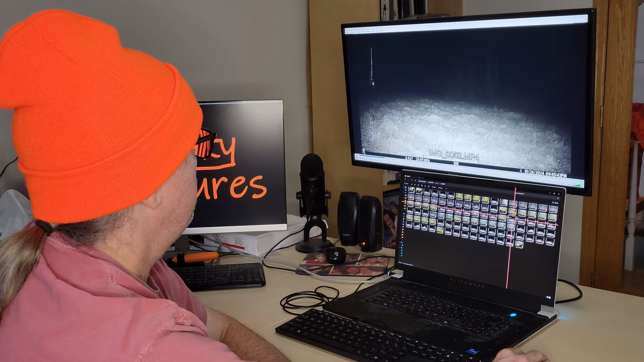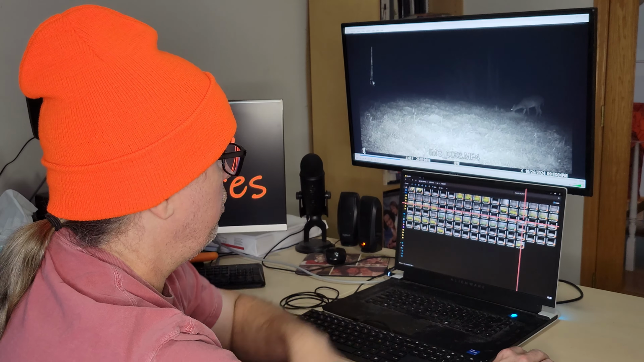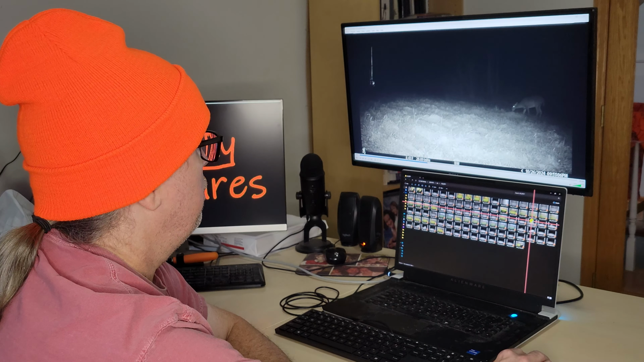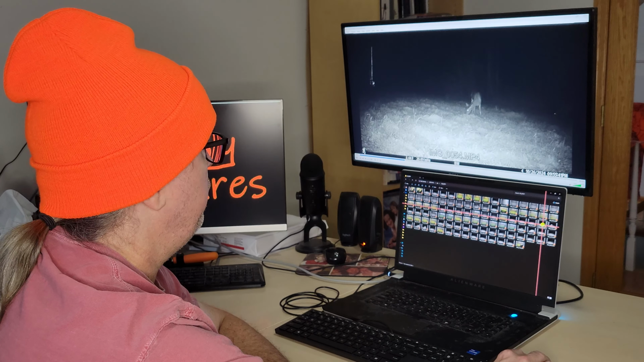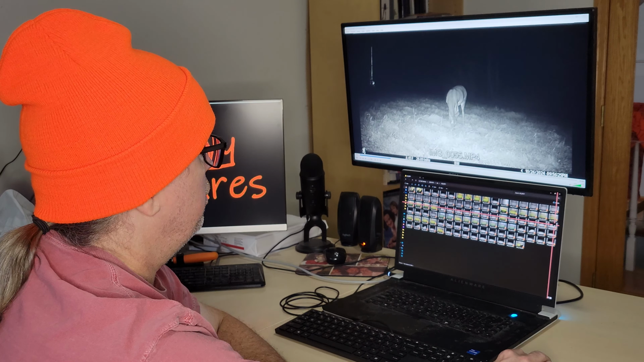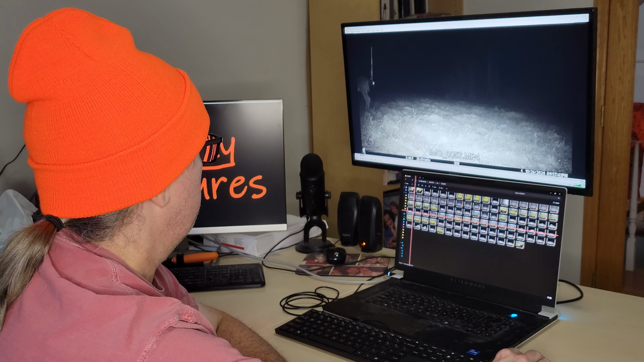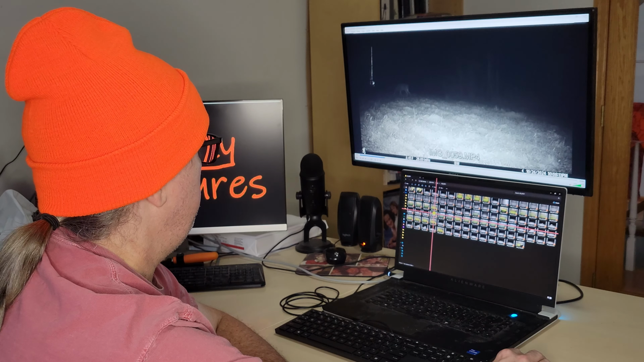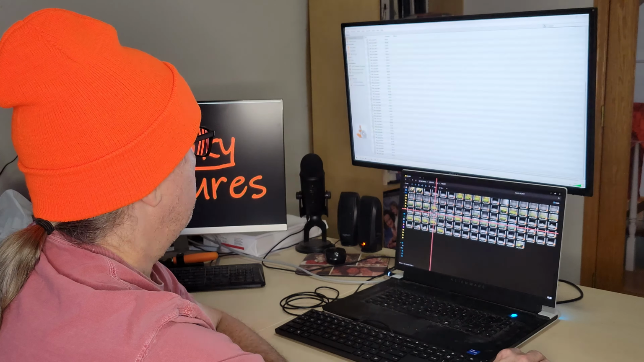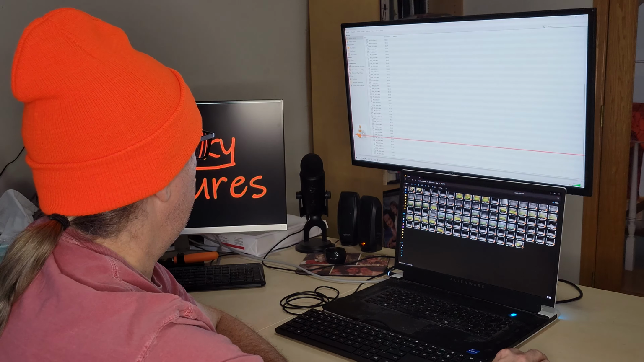I don't see anything there. Oh, it must have been this doe. This is on the 26th, late in the evening. I obviously wouldn't be there. It looks like those same does are together. Eating out there. What is that? That's another doe.